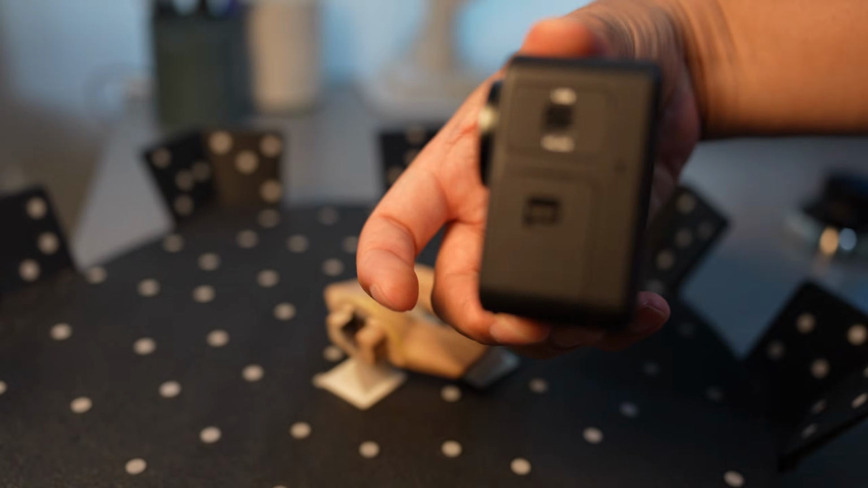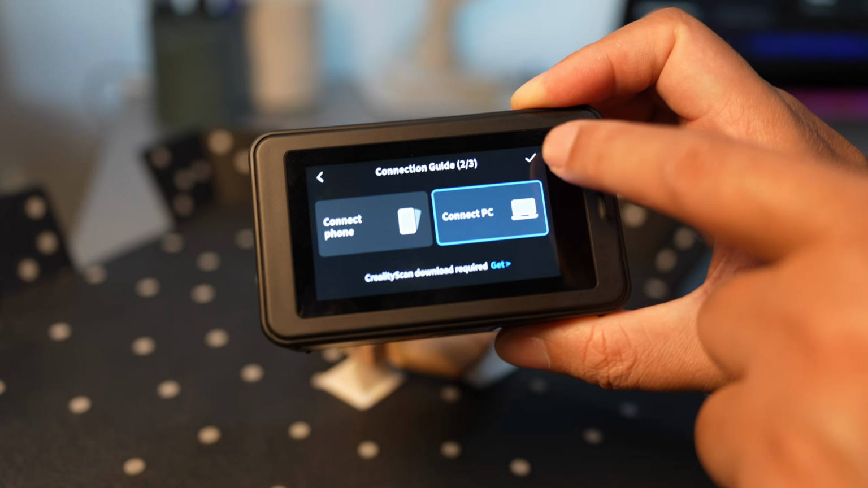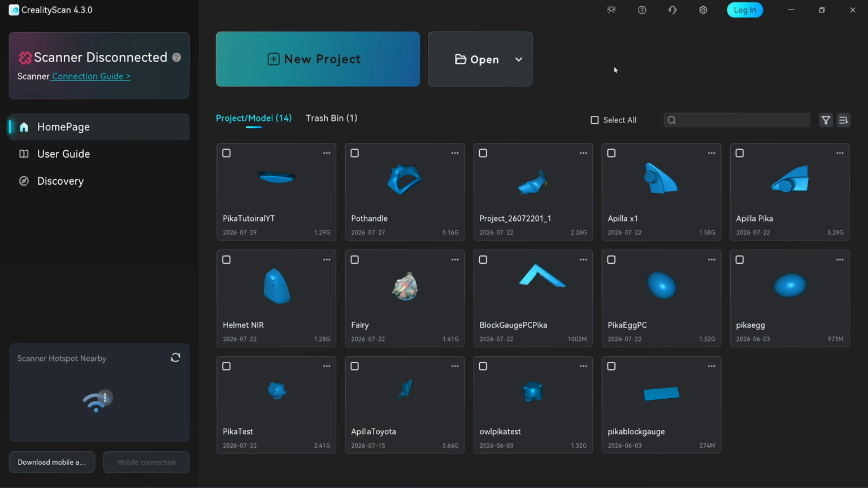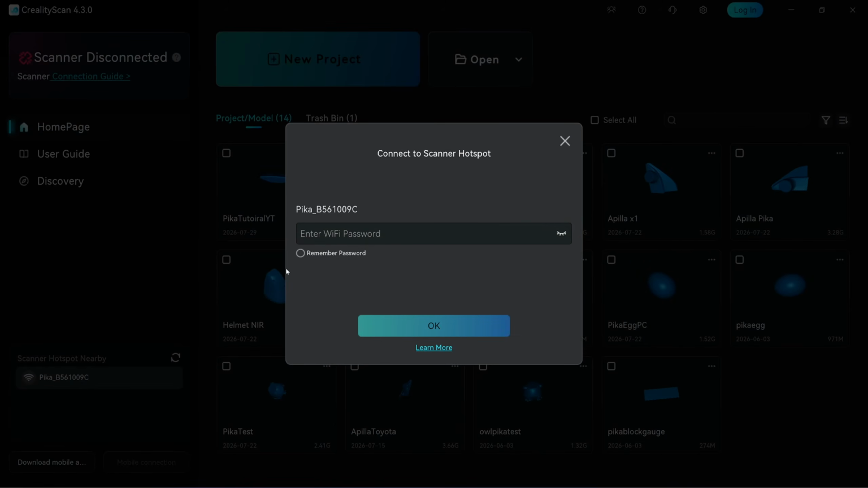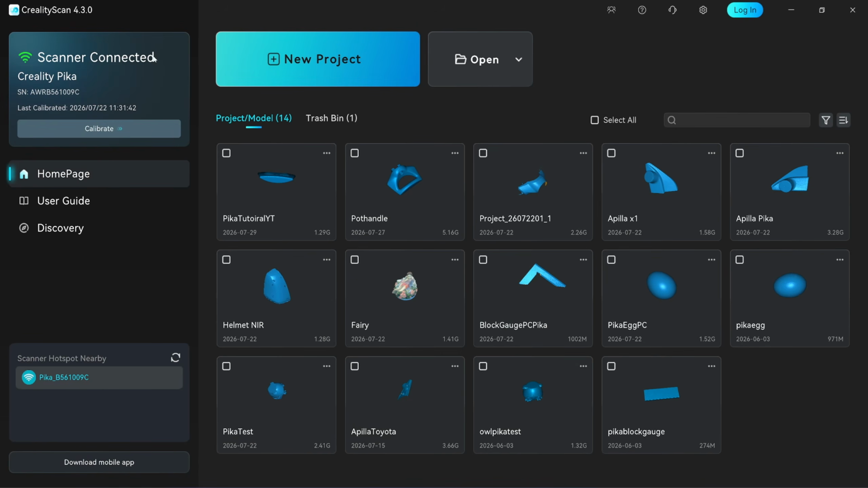Next, let's move on to the wireless scanning. You'll find the Wi-Fi hotspot password display here on this page. With the new firmware update, Pika now lets you connect to a LAN network while still using the Pika Wi-Fi hotspot. Click the refresh button and it will detect the Pika. When the Pika shows up, click on it and enter the Wi-Fi password.